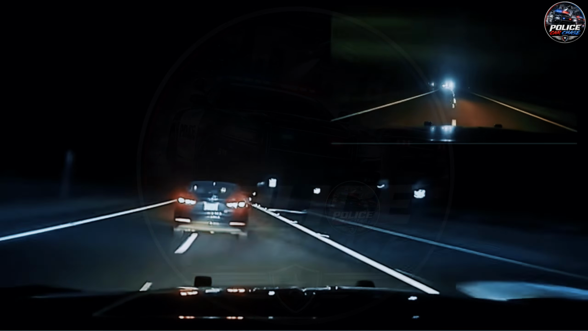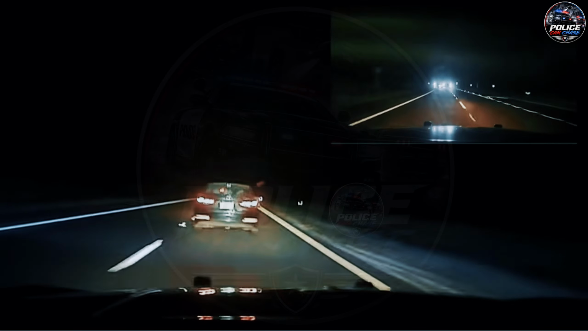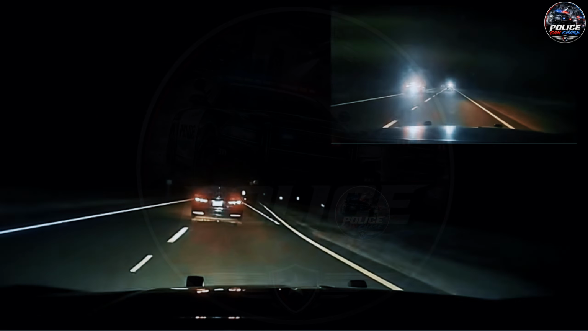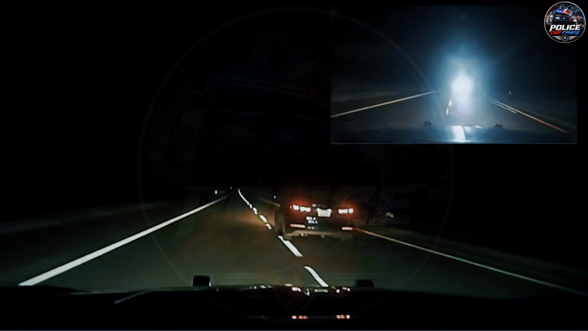The suspect, driving a Hyundai Elantra, led officers into one of the most dangerous and controversial nighttime pursuits. Racing through narrow streets at extreme speeds reaching up to 150 miles per hour, the suspect showed no intention of slowing down or stopping.